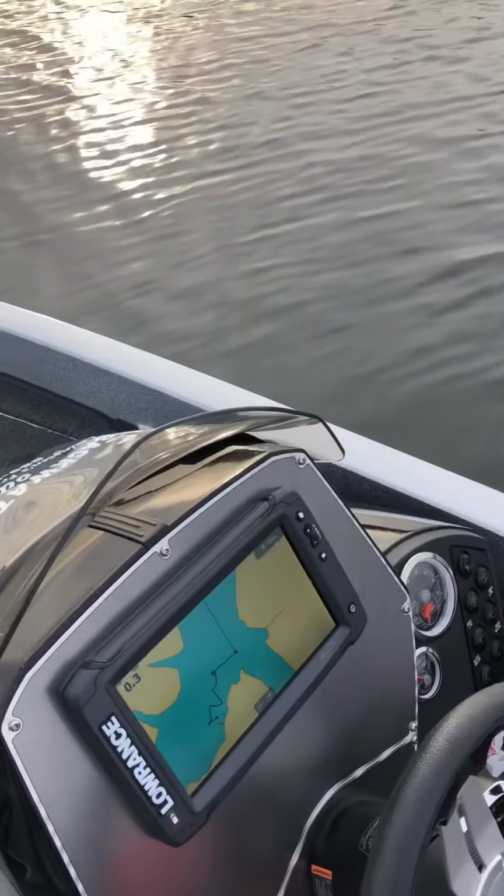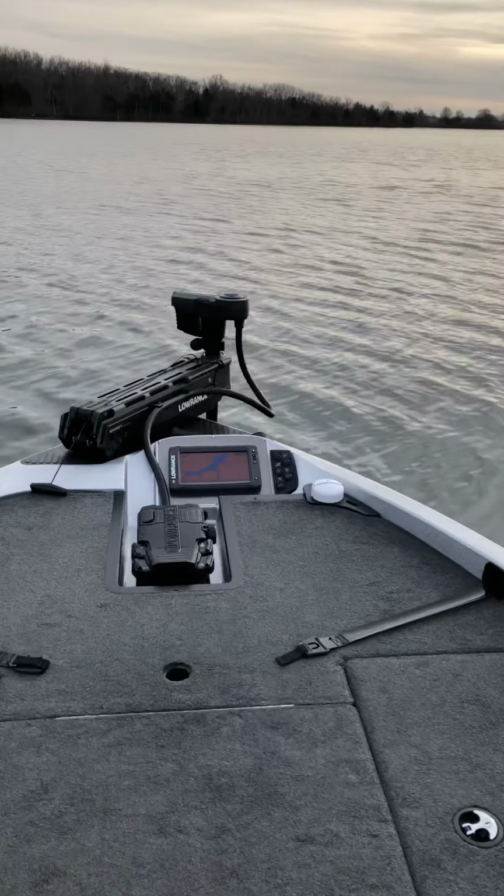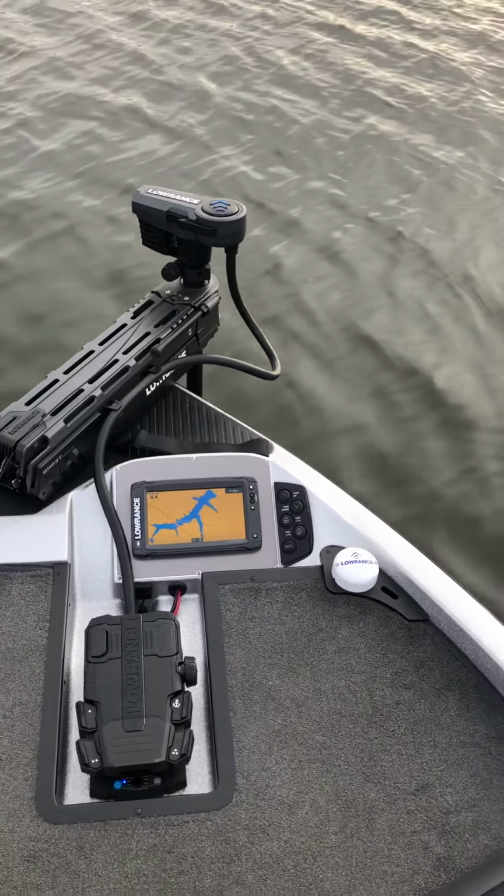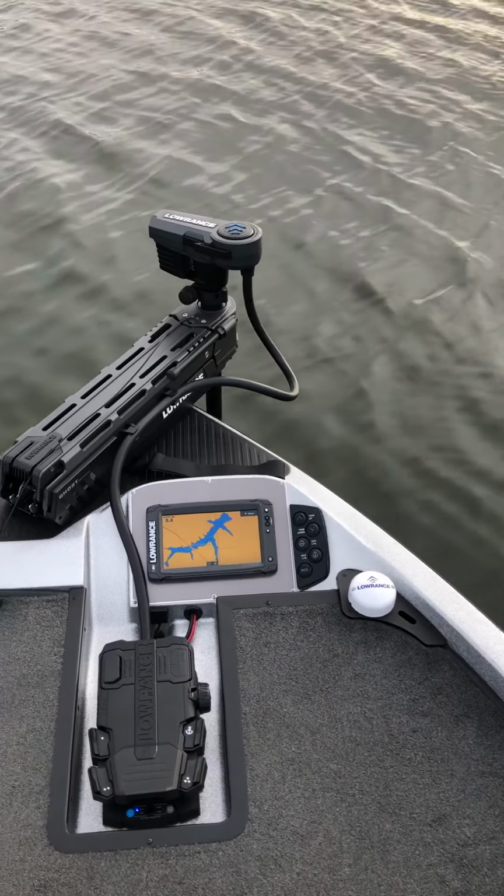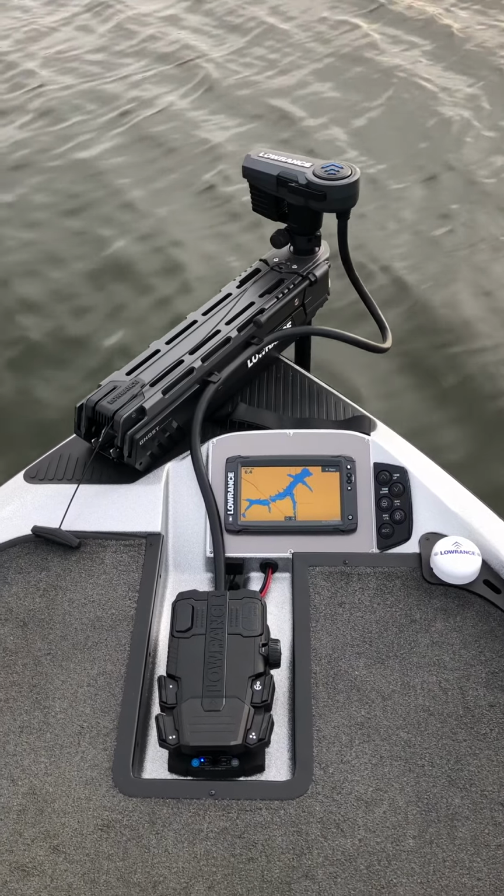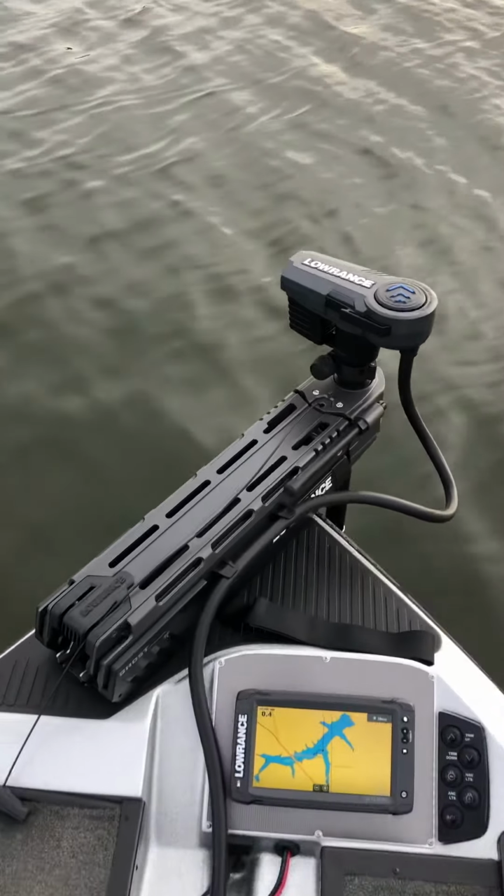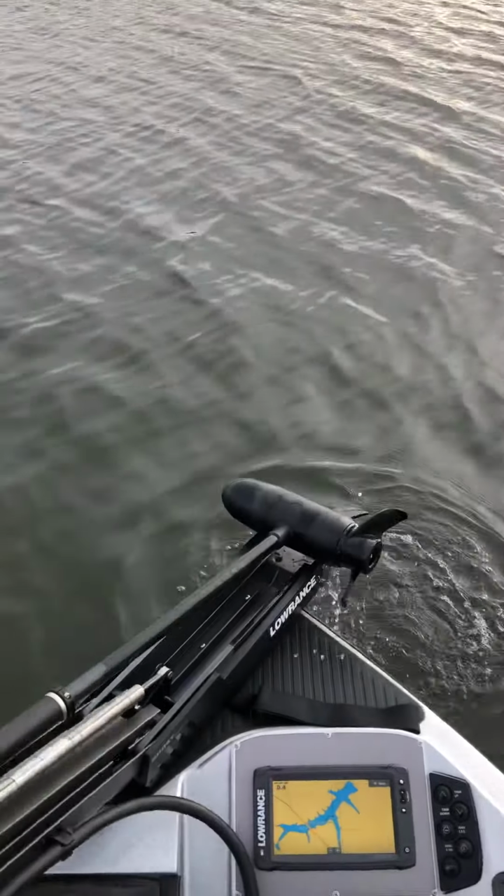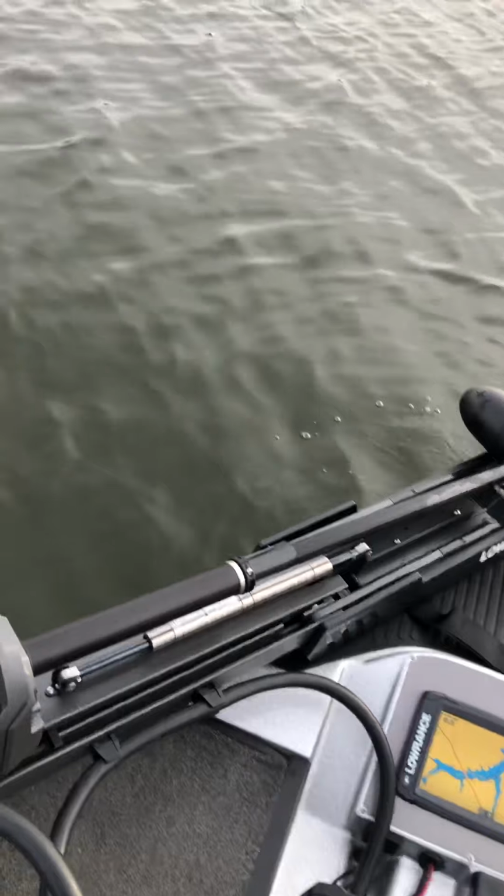I've got the new TI2 in the dash. Got the new TI2 up front. Got the Ghost trolling motor. Got the trolling motor heading sensor there, and got a 0.1 back in the back. This thing is pretty sweet. I can't complain too much. It just stows and deploys real easy. You see how the head auto centers, man, it's good to go.